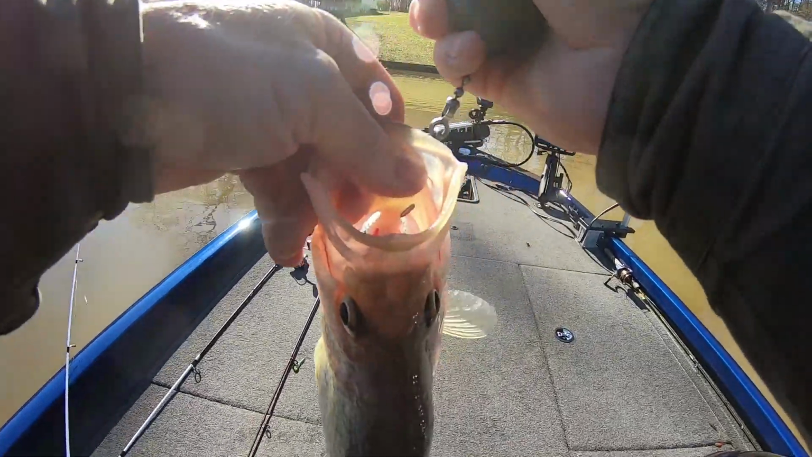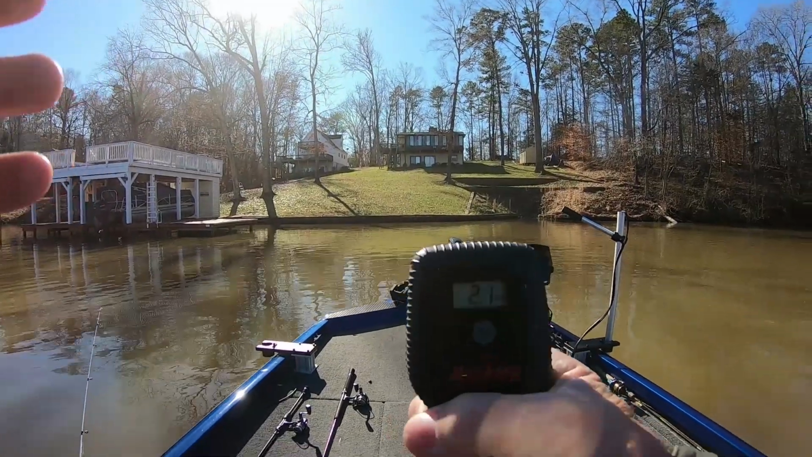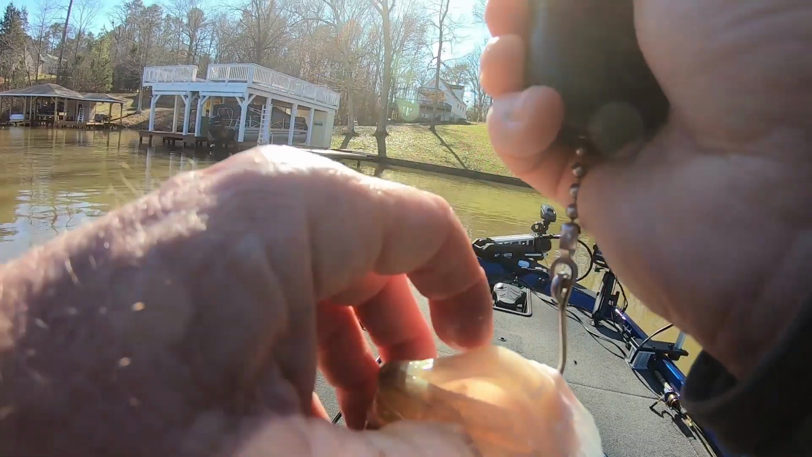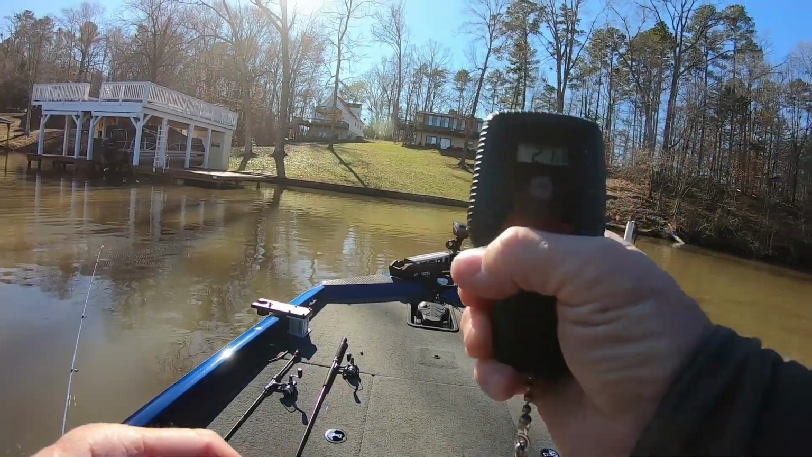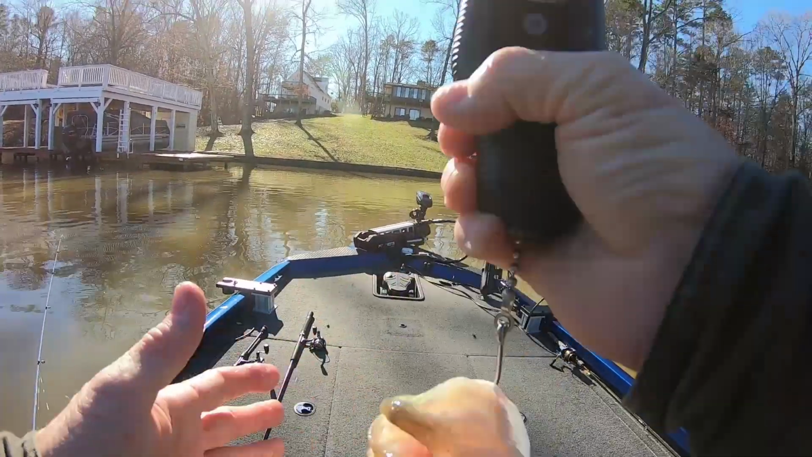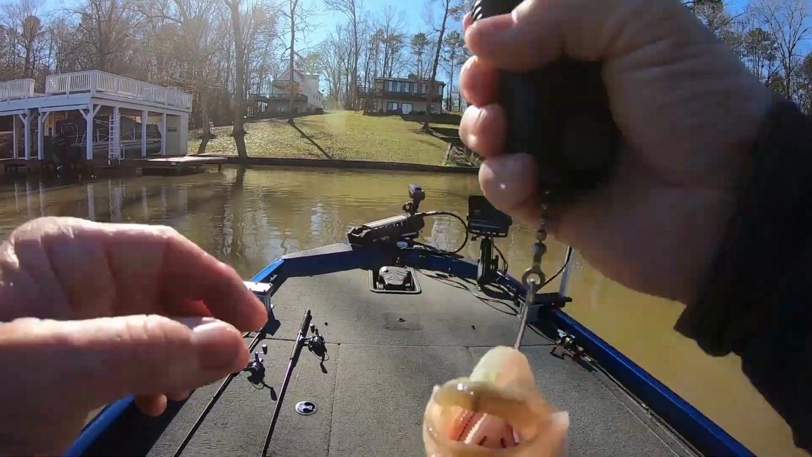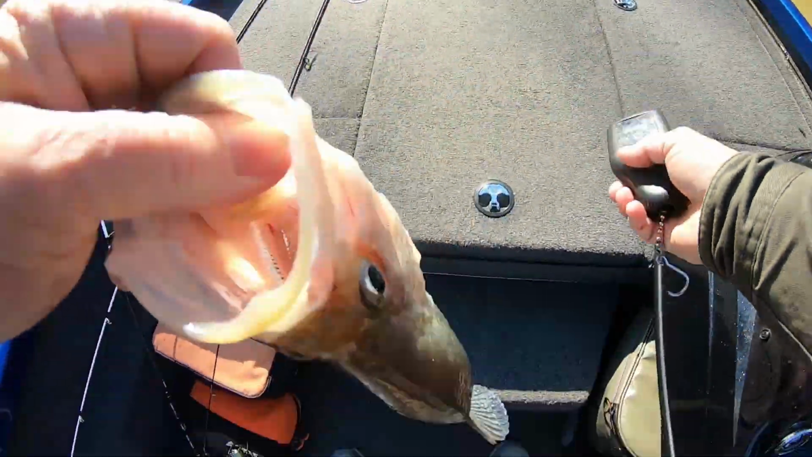Now, this thing reads in tenths, okay? Look here. 2 pounds, 0.1. So that means he weighs 2 pounds and 1.5 ounces. Hold on. I'm going to show you. Hold on. Be still, crappie. Be still. 2.2. I'm sorry. He weighs 2.2.